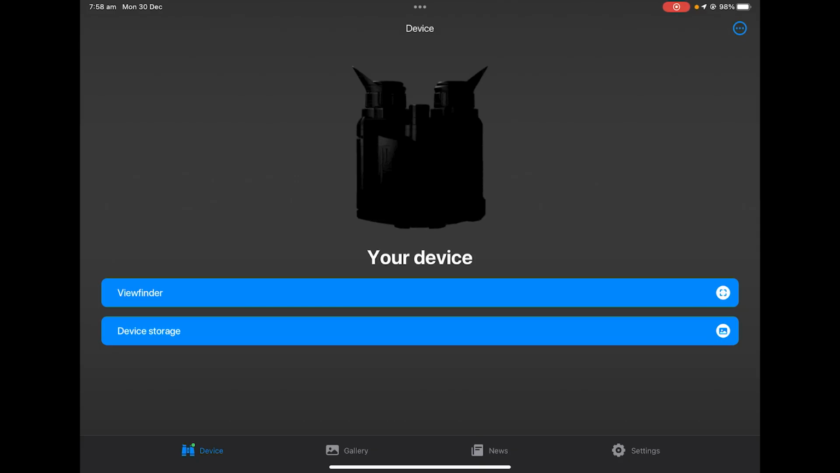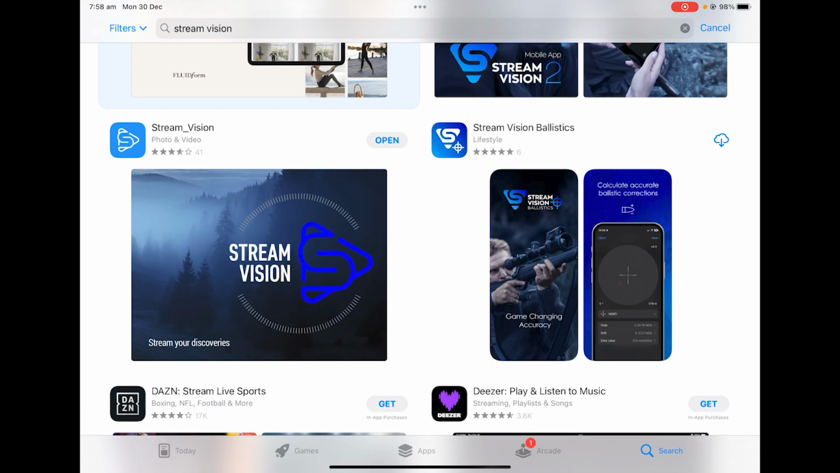Anyway, that about covers it for the Stream Vision app. Now, if you need to put ballistics profiles on, you will need the Stream Vision Ballistics app connected via Bluetooth instead of Wi-Fi, which we cover in our ballistics setup part of the video.